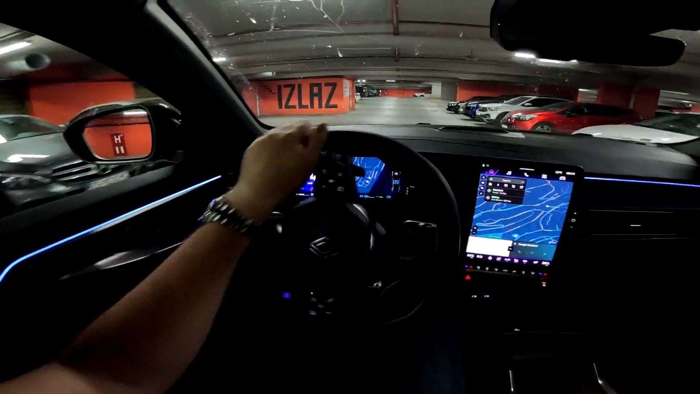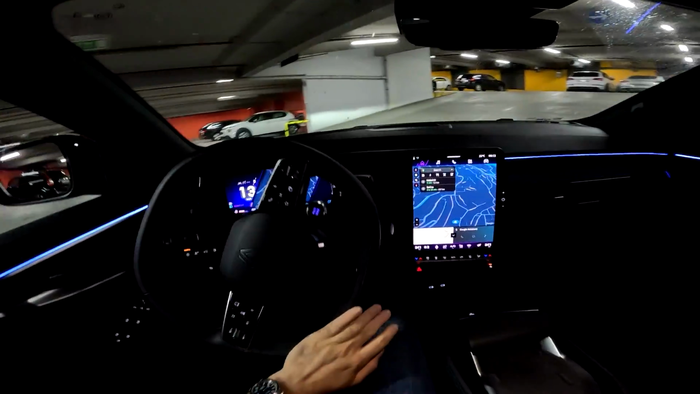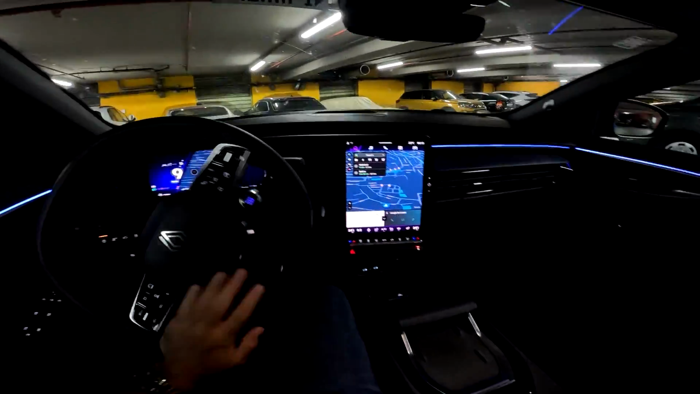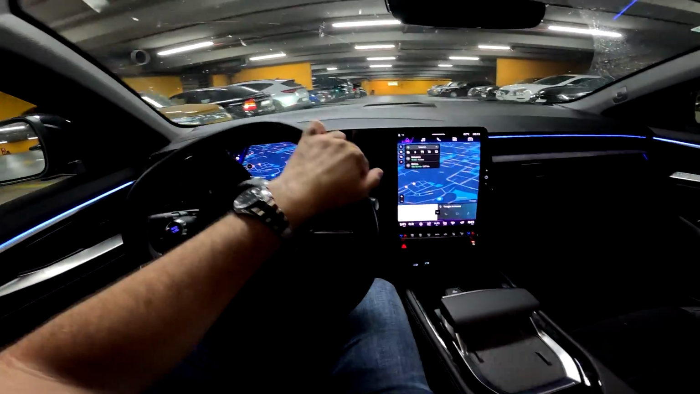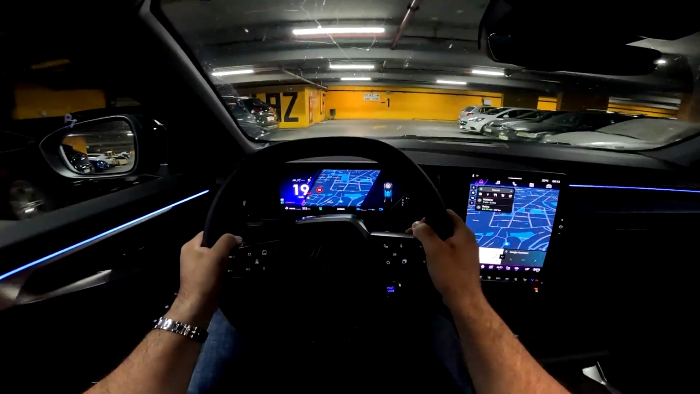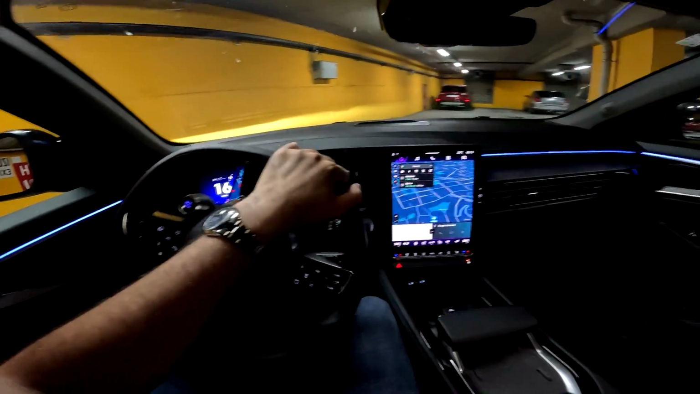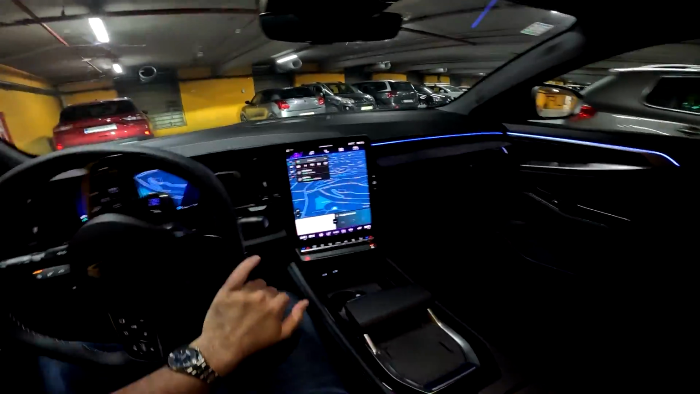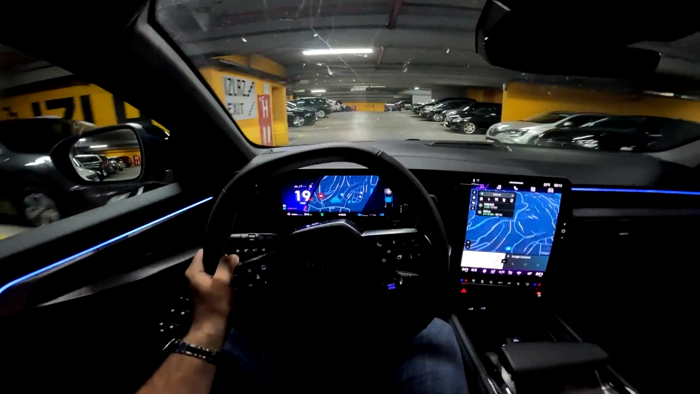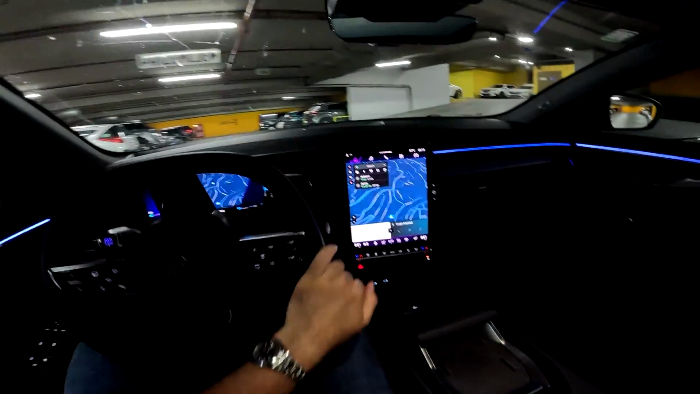Combined system output is 300 horsepower, and the car has got the 22 kilowatt-hour battery, giving it all electric range of 105 kilometers. So those are some impressive numbers, and the acceleration from 0 to 100 is 6.4 seconds. The top speed is 180 kilometers per hour, and also let's mention the acceleration from 80 to 120 kilometers per hour. It's just 4 seconds, so that is really impressive. And yeah, today we will drive through the city. I also drove the car in country roads, so you can watch that video also on my channel.